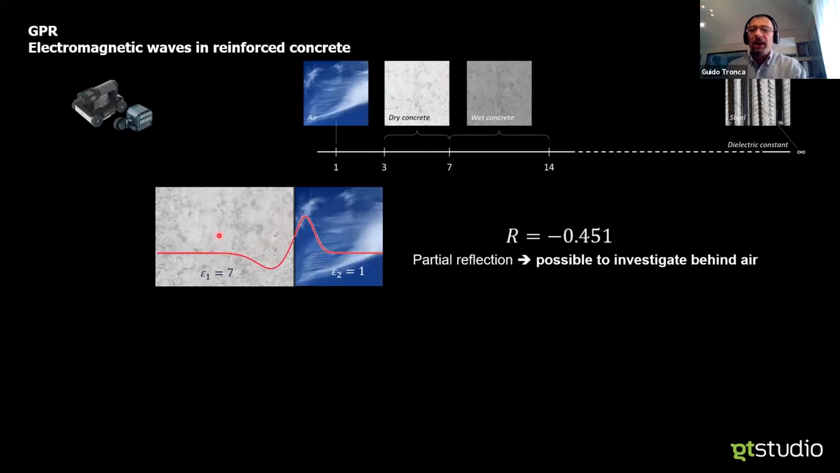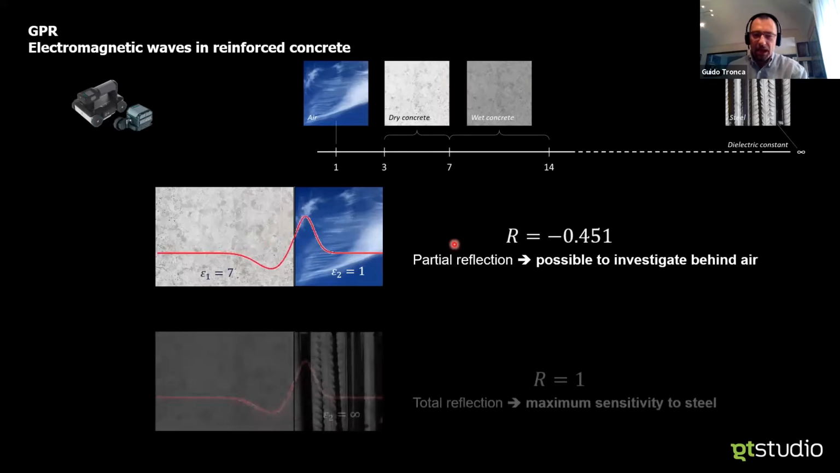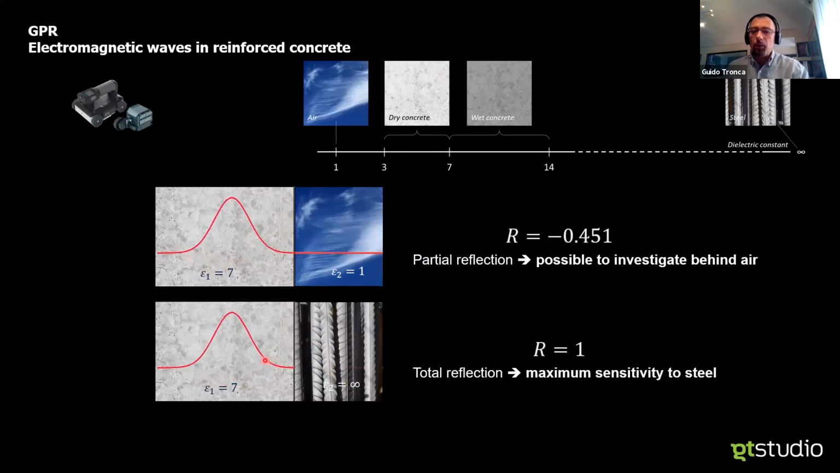Hence, when a concrete-air interface is met, only a partial reflection will occur, allowing the wave to pass through and investigate further. At the same time, when we bounce against a steel interface, we will see a total reflection, giving us the best sensitivity to that kind of object.